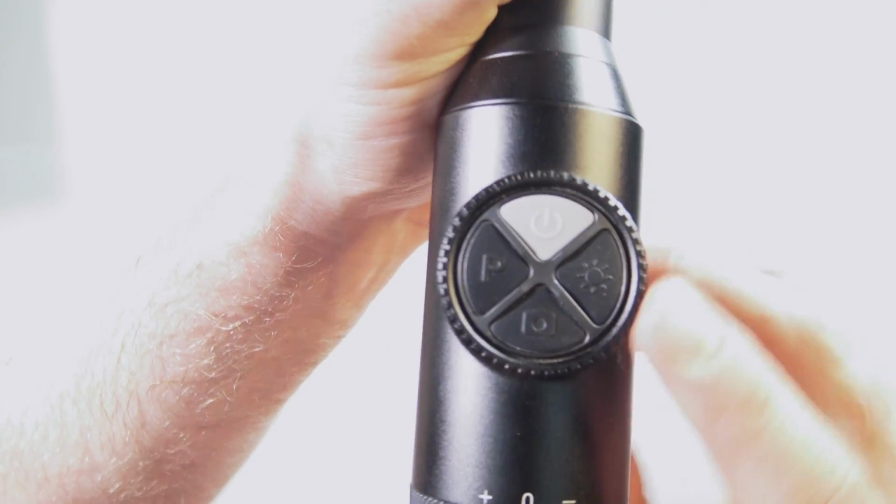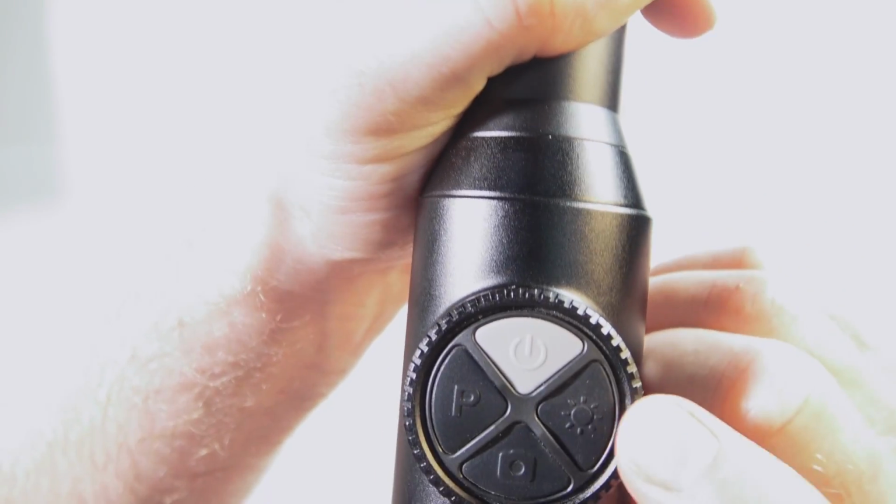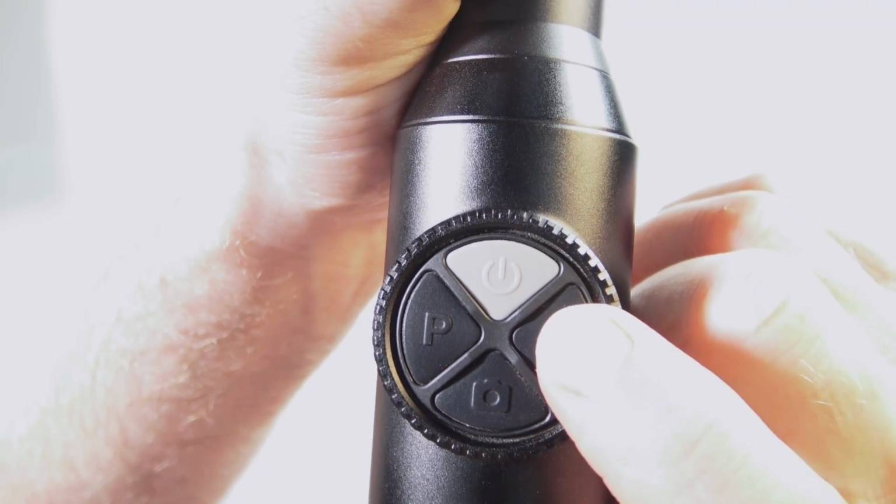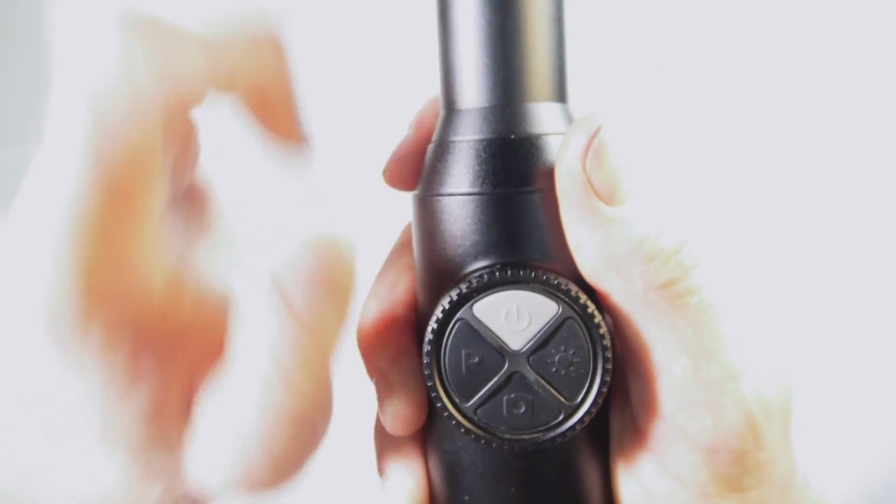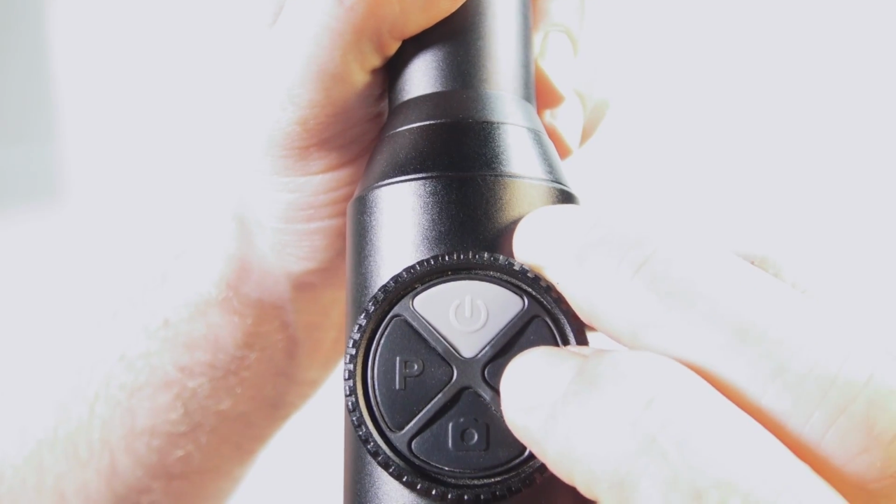Okay, back to looking at the buttons here. So we have our brightness button here. Now if you just single press this, it will make the brightness of the image higher or lower. It'll cycle through the brightness levels. And then if you press and hold that button, it'll actually activate the rangefinder laser.